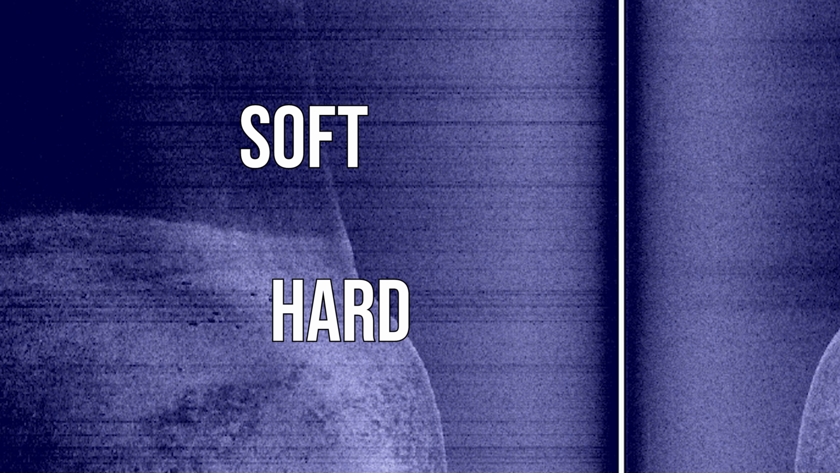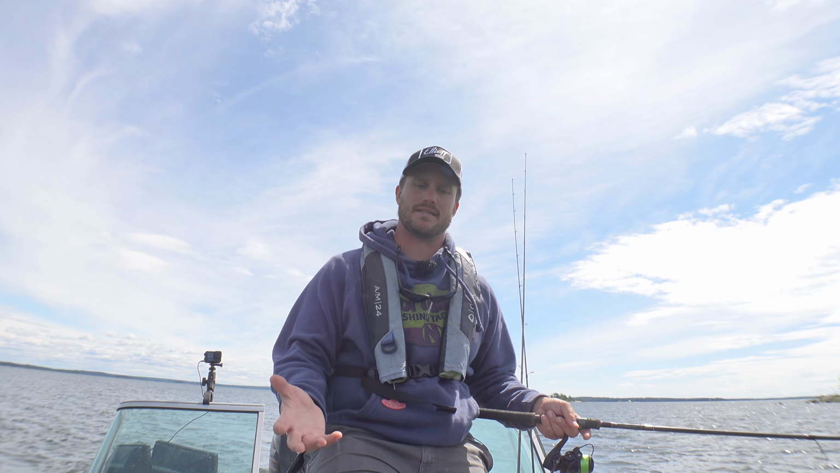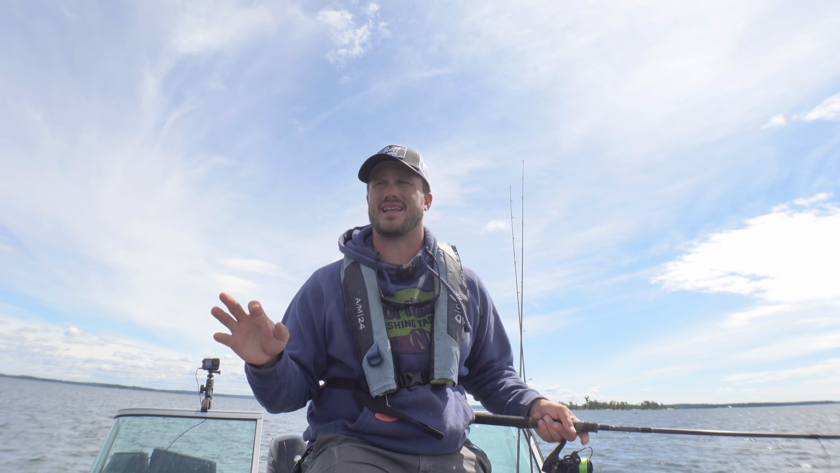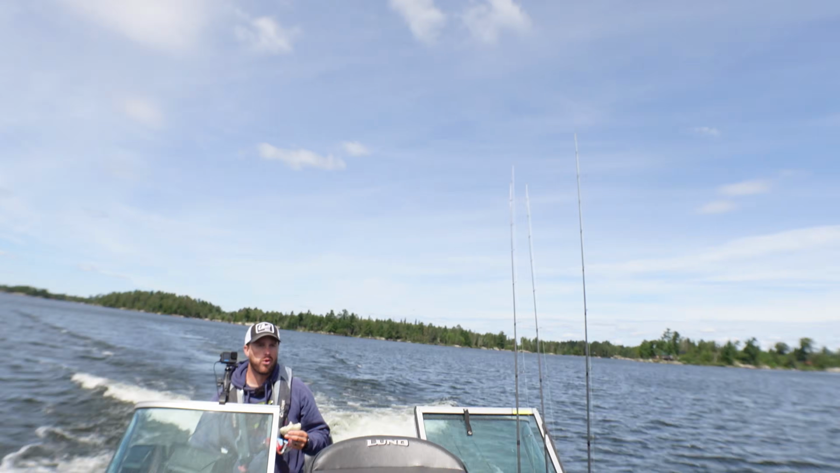You'll see fish suspended over top of those, even if it's 40 feet above that transition, they still will relate to that. I'm not 100% sure why, if that's maybe some of those bugs coming up off of the mud where it gets to the sand, not sure. But those are a few areas that I really like to try. Well, now we've shown you some of these mid-range to deeper flats.